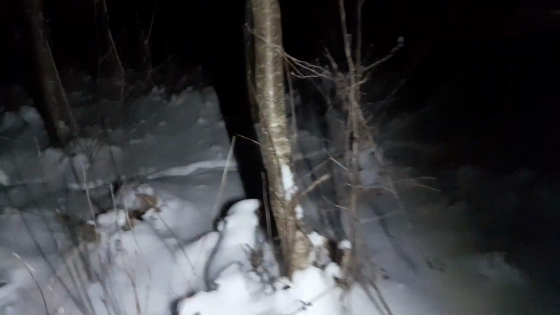To our car. Hopefully no moose will be waiting there. No moose. Let's get back to the car. So this is a private property, and the owners care for this land. For the trees, they look after them. So there is a healthy wildlife over here. Going back to the car.